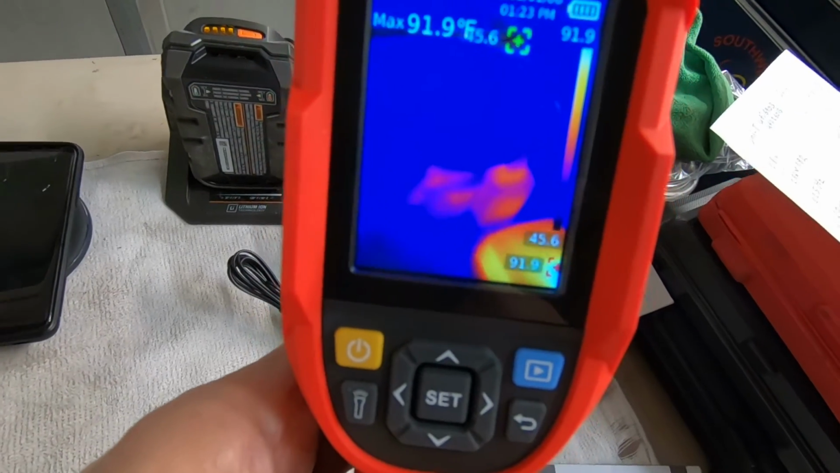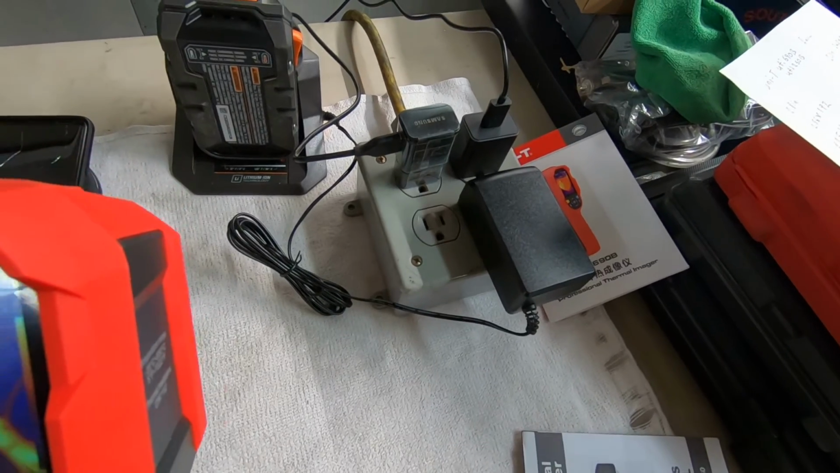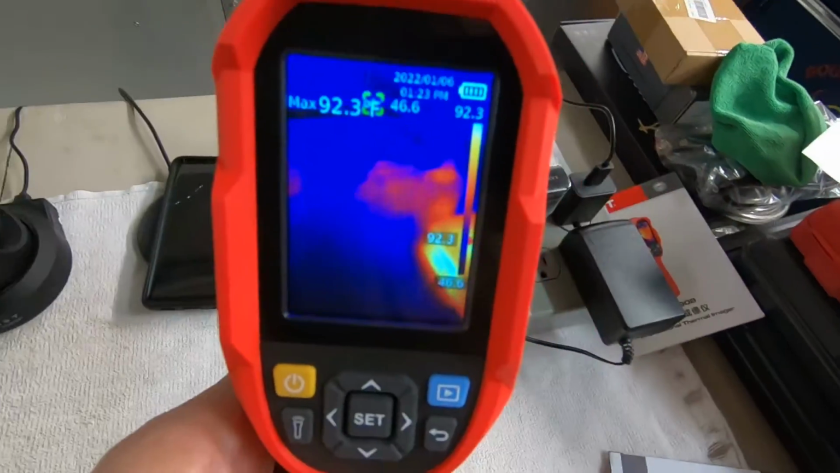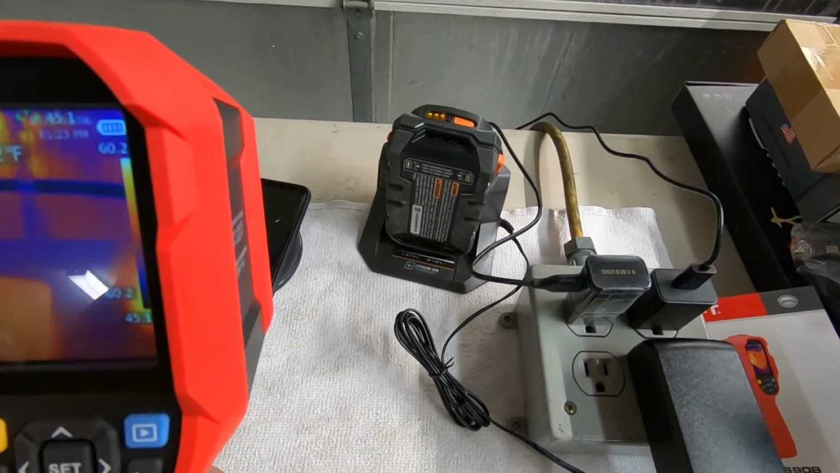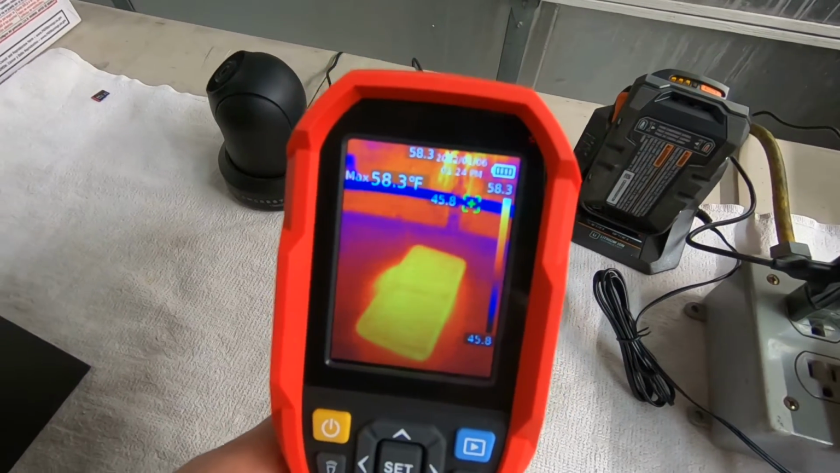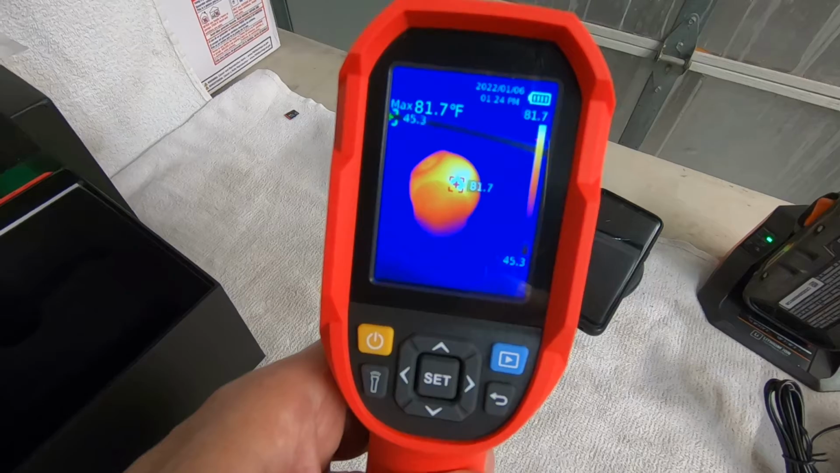And then there are the devices that are plugged in. Just to give you an idea of just how useful this is at detecting heat.